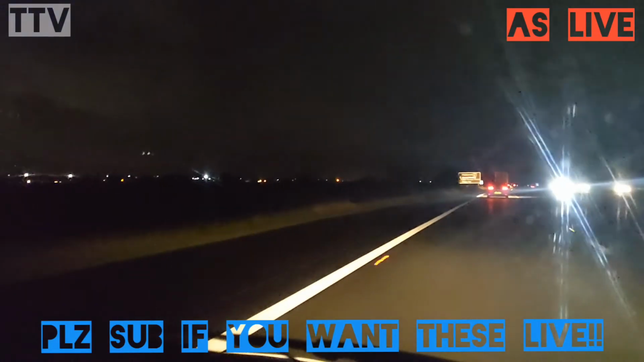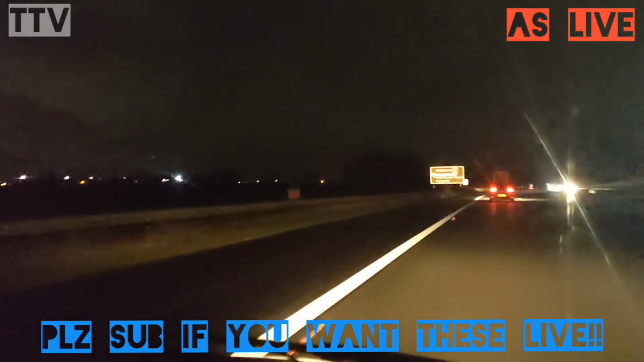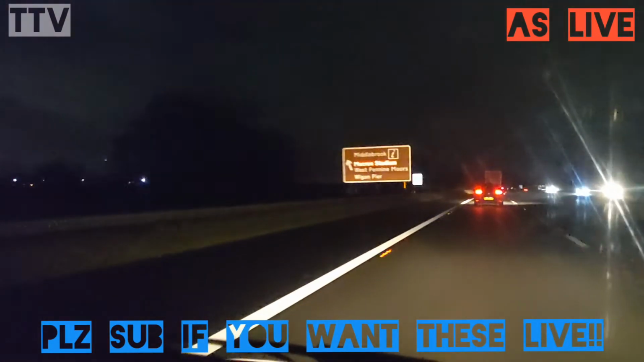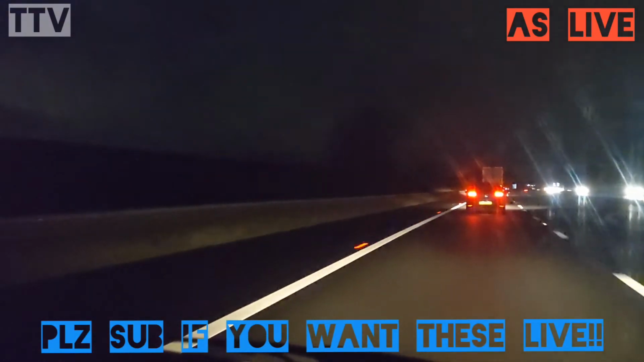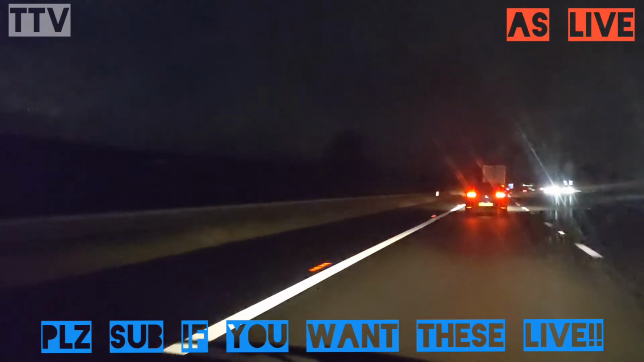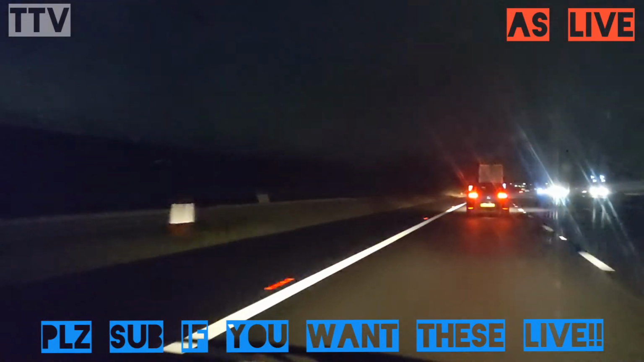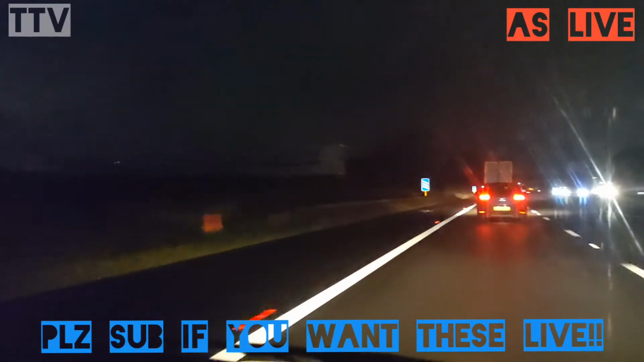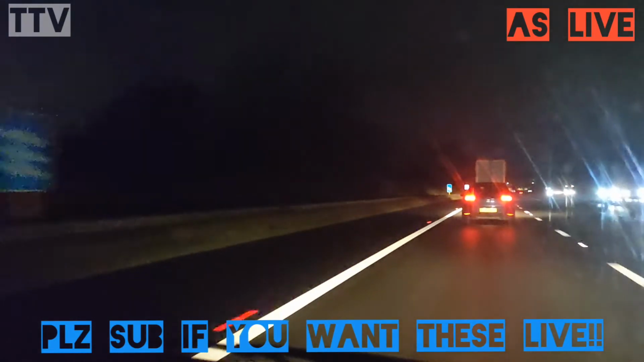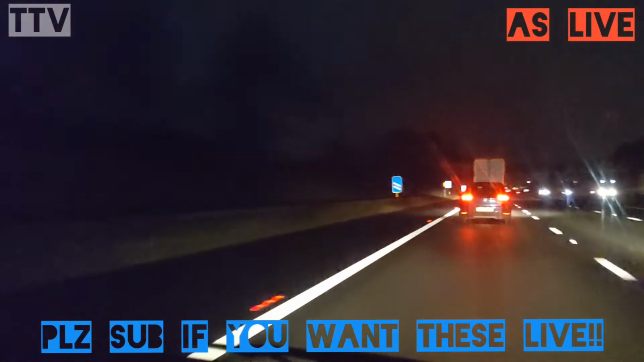Look at the car coming the other way. That's ridiculous. Oh, now he's going slower. Well, there's a lorry in front of him. So I'm not braking, I've just taken my foot off the accelerator. There's no need to brake, I'm aware of what's going on. Down to 60 now, which is the speed limit of the lorry.